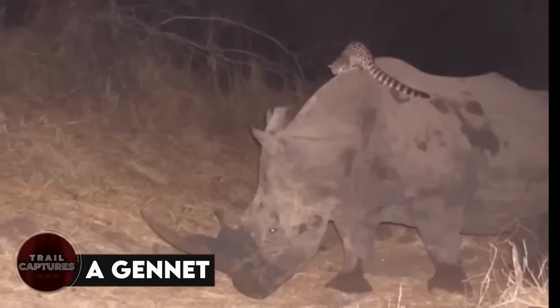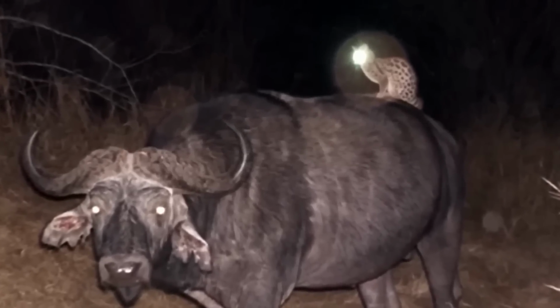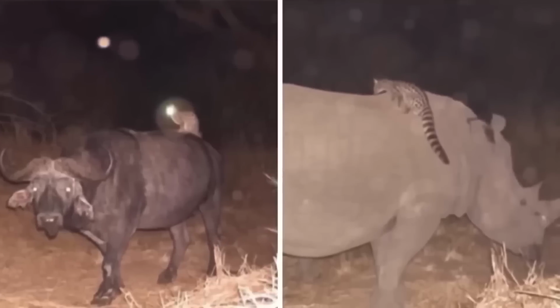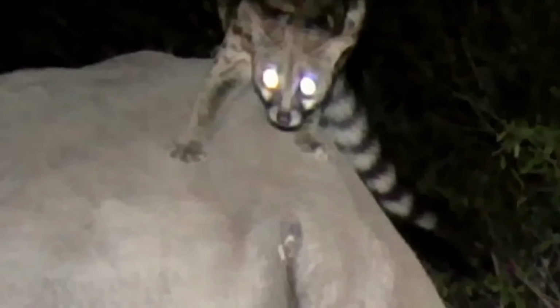Again. When these pictures went viral online, they really got people talking. They show a little cat sitting on top of some big animals, which surprised a lot of folks. Nobody could believe how chill the cat was about it. Some people even made jokes about the cat being the boss of all the other animals.